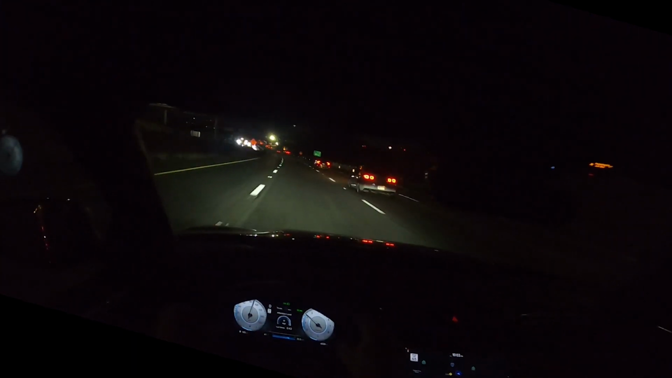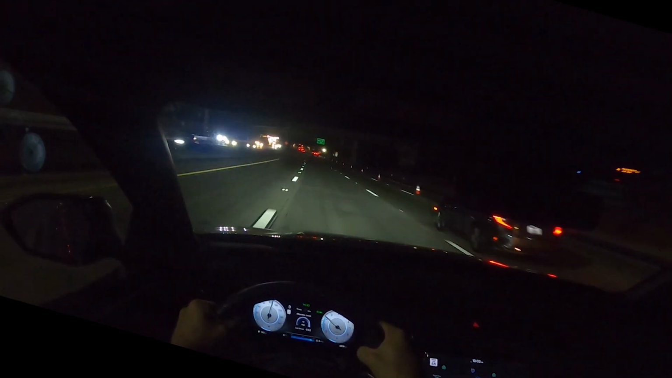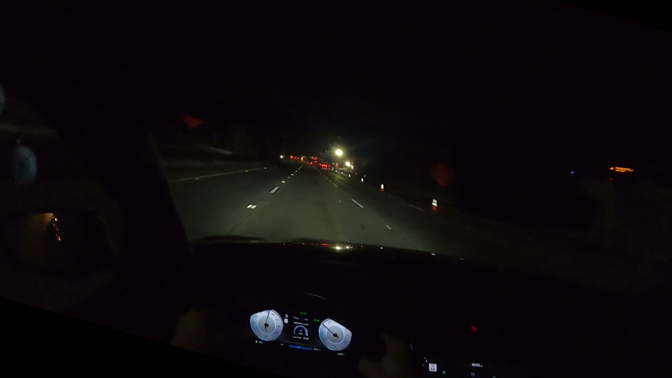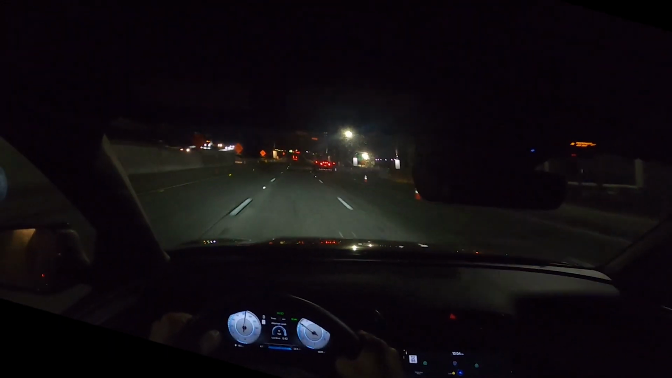This car is a lot of fun to drive. What should I call it? A car, a truck? Hyundai calls it a sport adventure vehicle. I ain't gonna call it that because that's stupid, but it is fun.